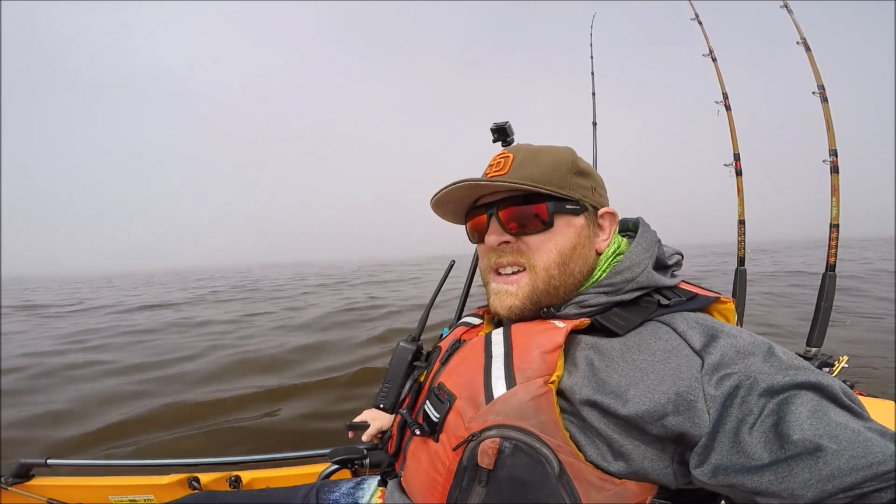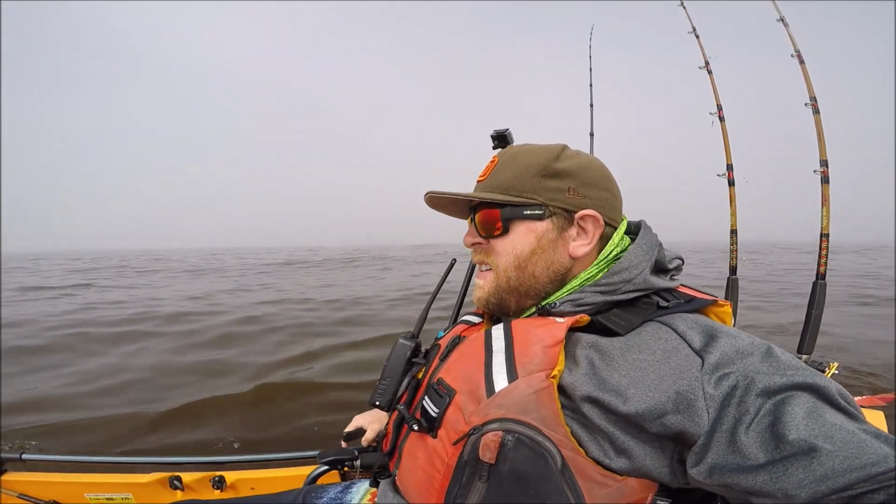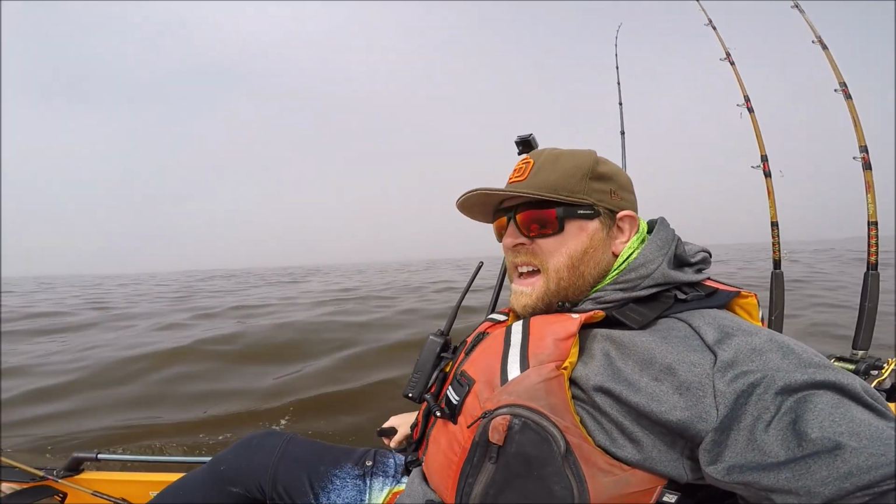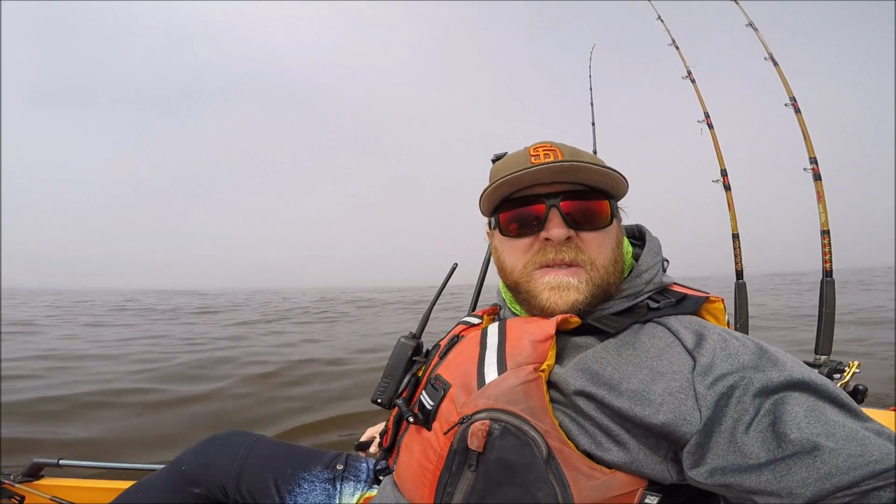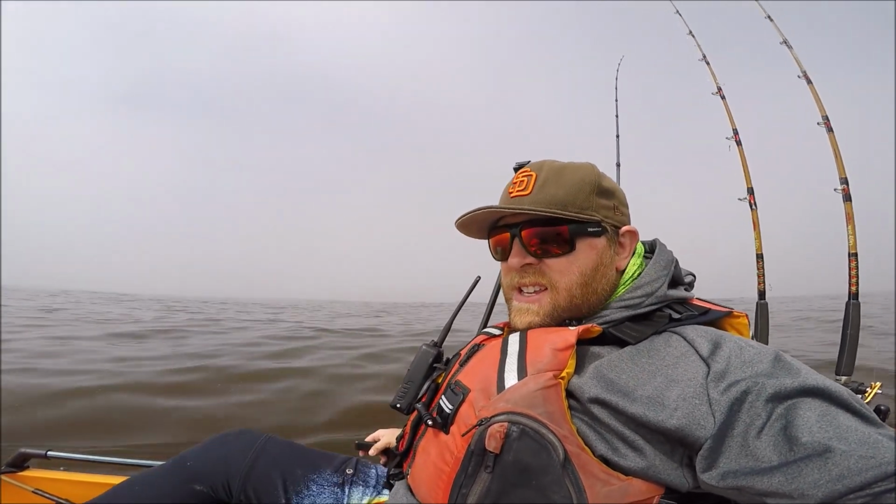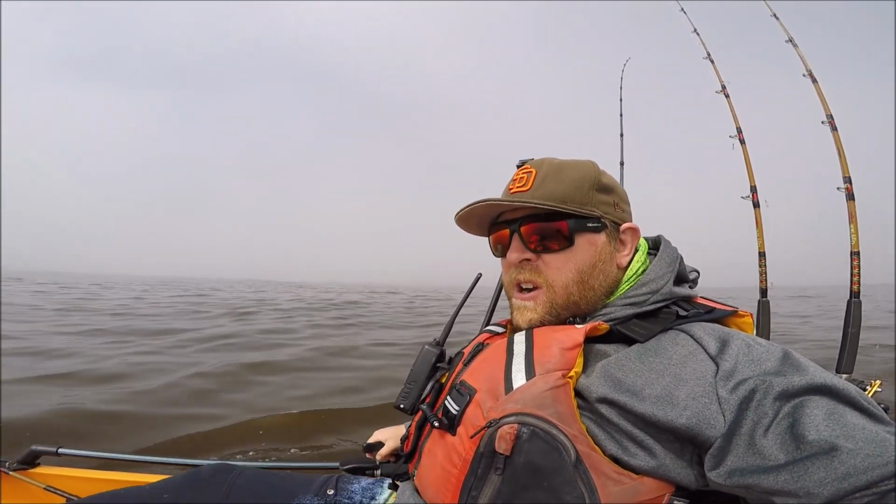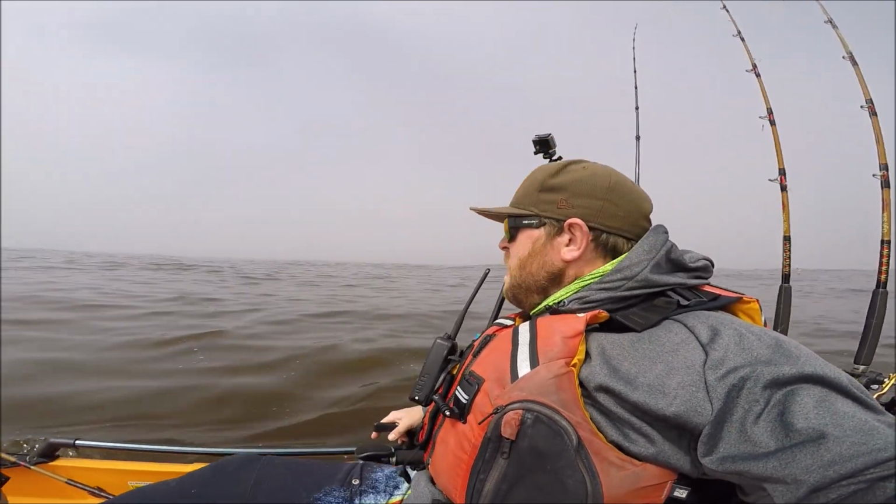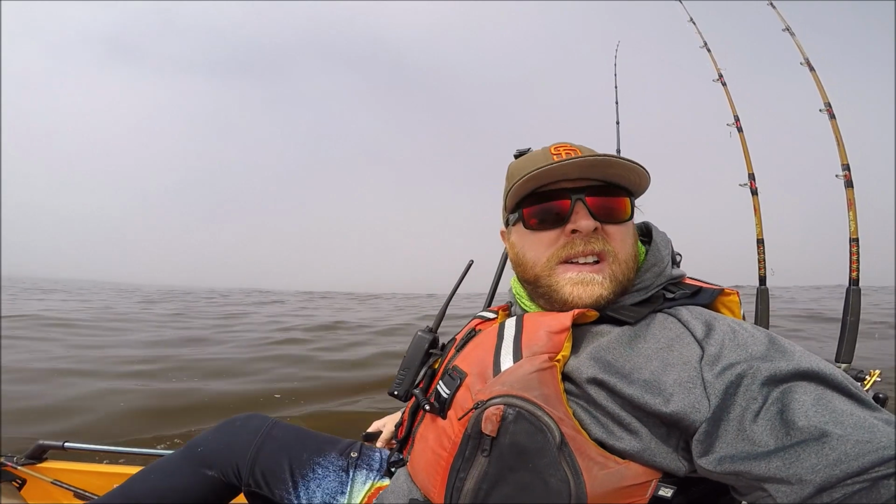It's getting to be mid to late morning, around 10:30 or so. Bait kind of calmed down. Bait's not really around. Birds have dispersed. I think they're out over the canyon. Have not seen any marks that I thought were real fish. Haven't seen much of anything in the last hour or so. So I'm gonna start working in.